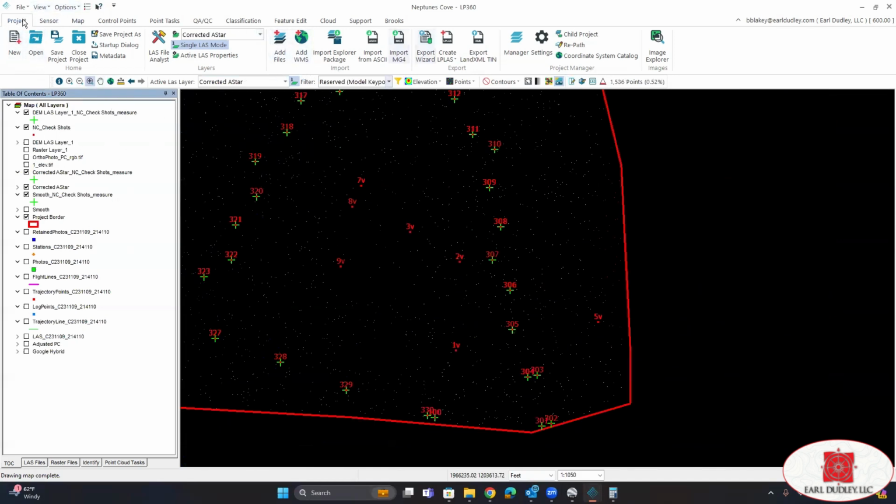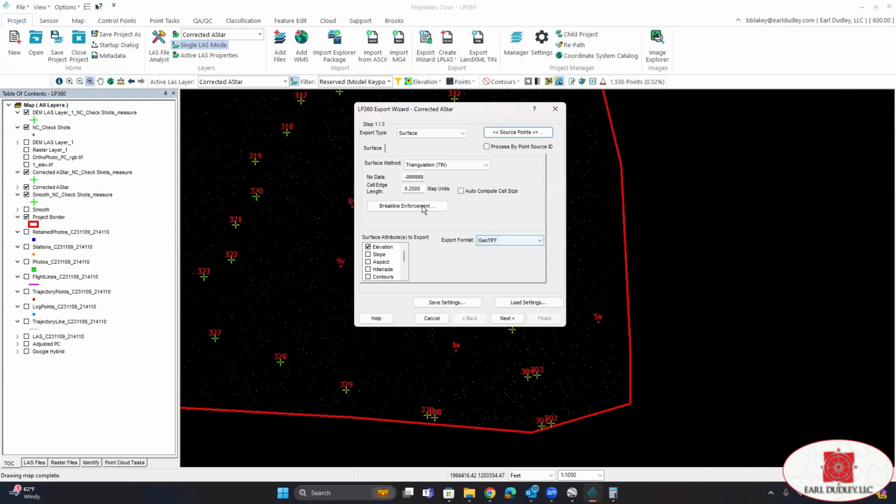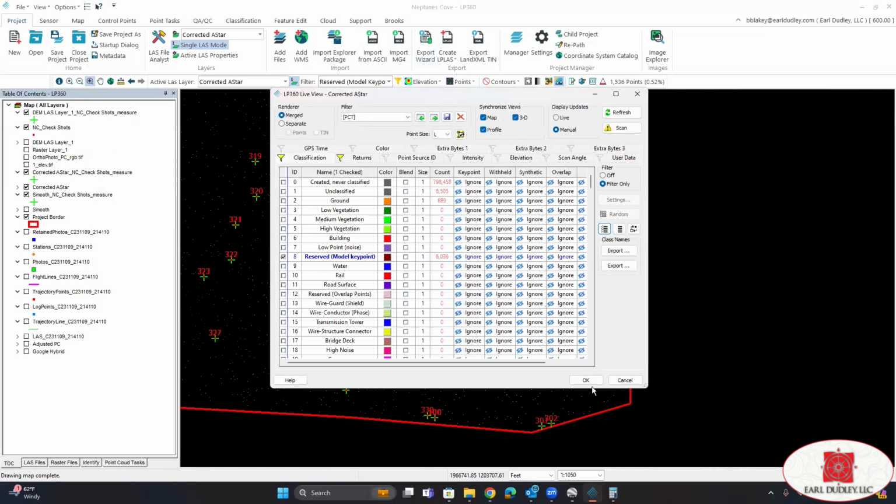So to do that, we're going to go to Project, Export Wizard. We're going to change our cell edge length to 1/10. Choose our source points, which is going to be model key points.